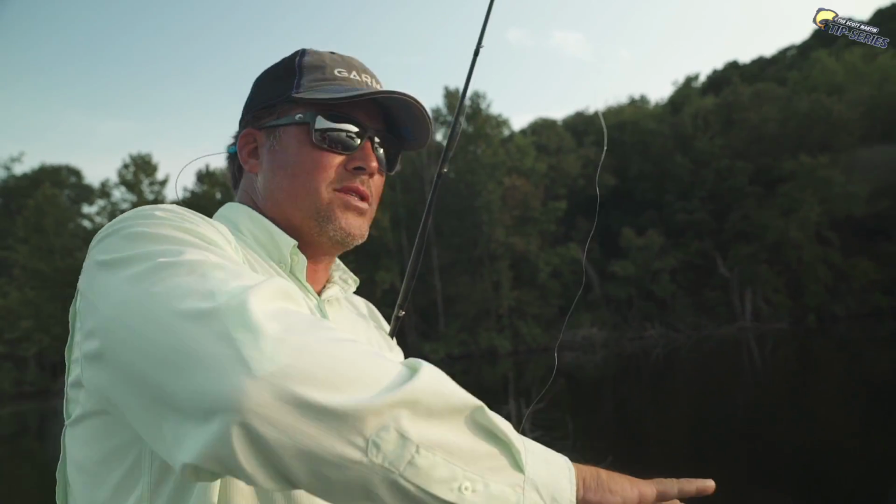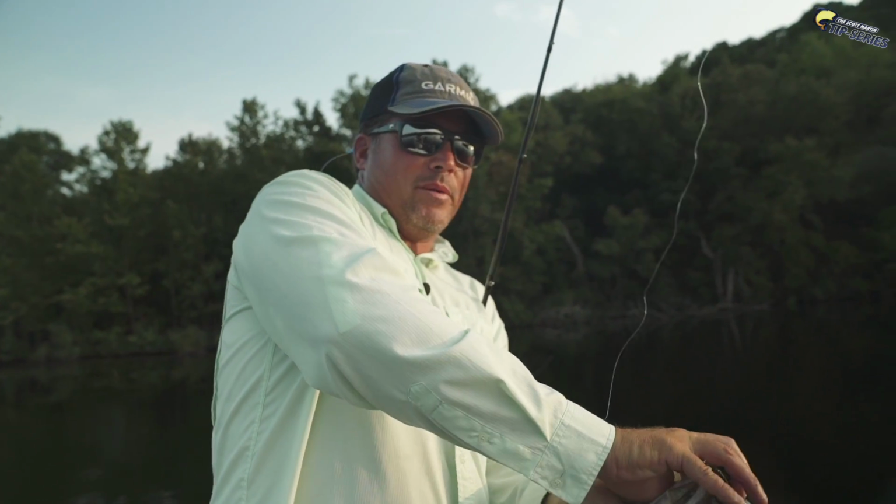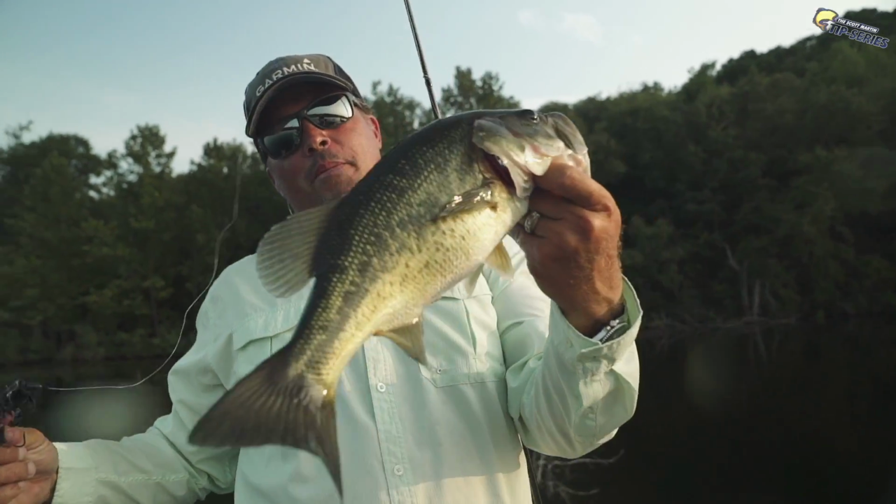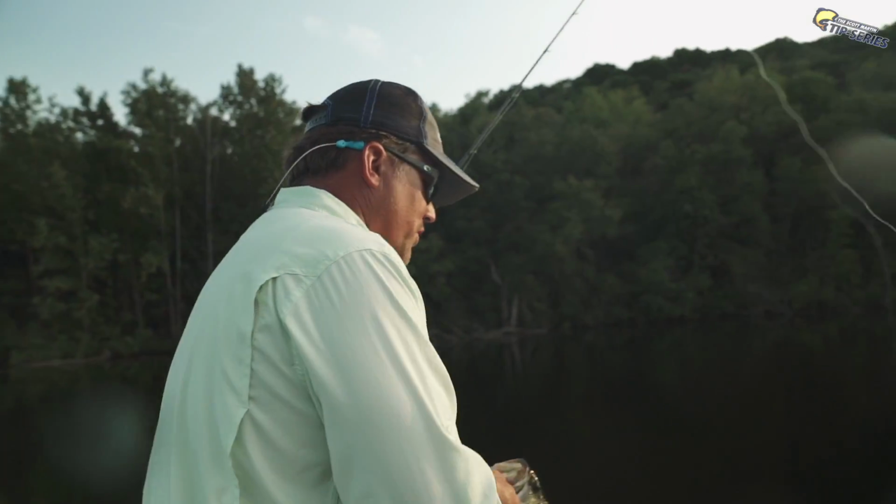And again, what's neat about it is being able to see with the Panoptix, I'm able to see my bait going down. I'm able to see those fish react to it. Now, again, if you don't have Panoptix, it's okay, you can still do this technique. It's a little harder because you don't know which trees have the fish, so you have to go a little blind. So here's what you can do though, to know that you're not going too deep.